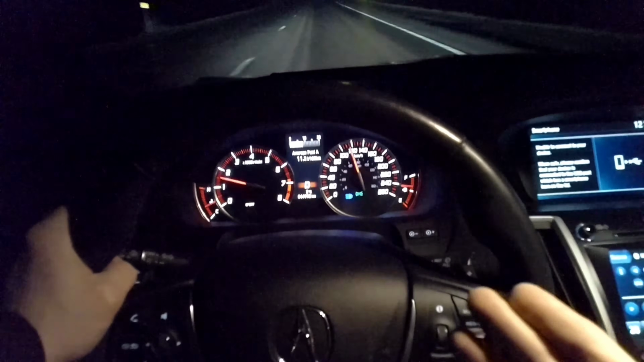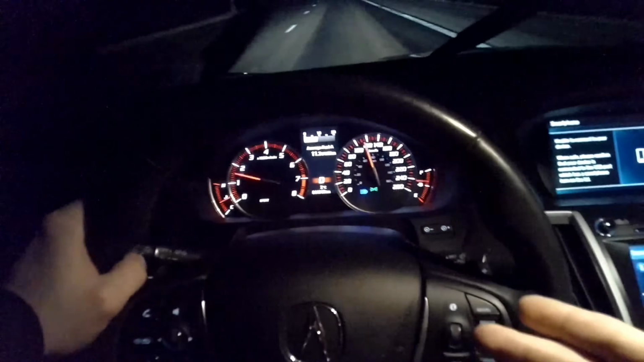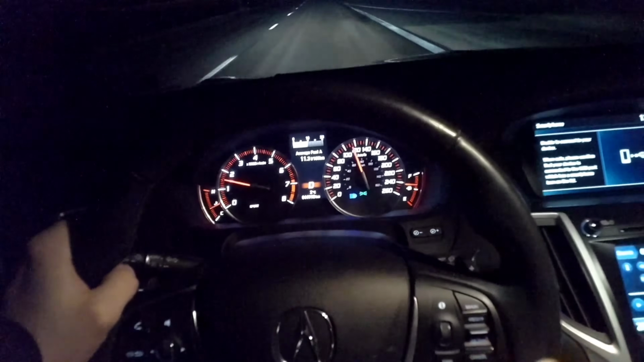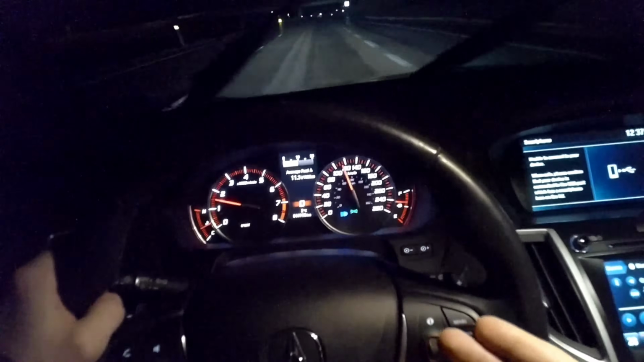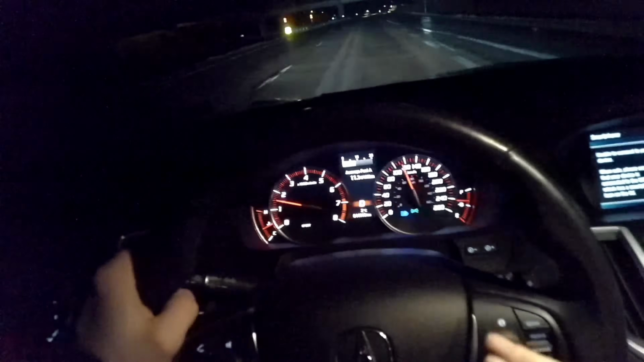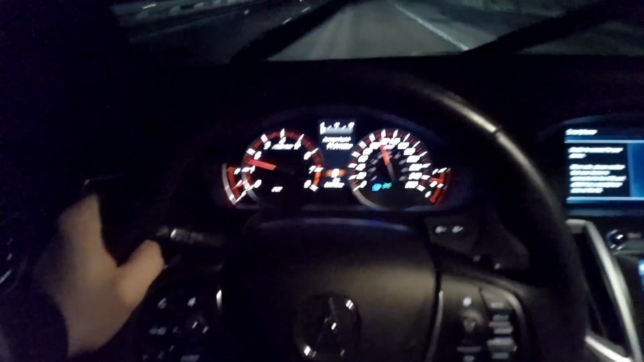I know people want to see me race this in my TL, but let's be real. My TL's modded. It's a low 13 seconds. This is a low 14 second. A full second in the quarter mile is not a little difference. It's a pretty big difference. So it's really not worth the time.